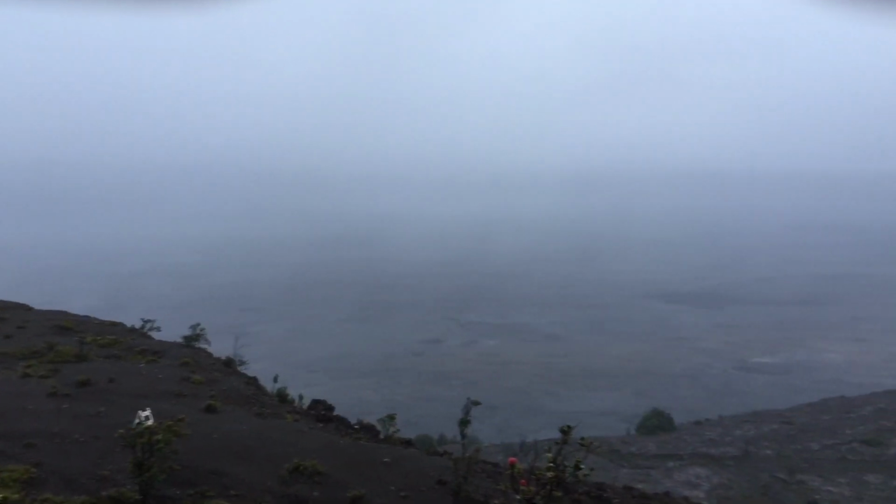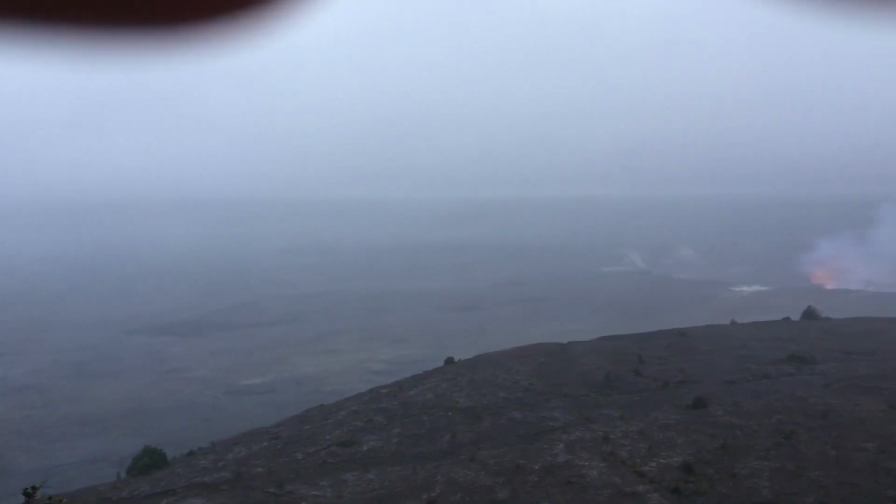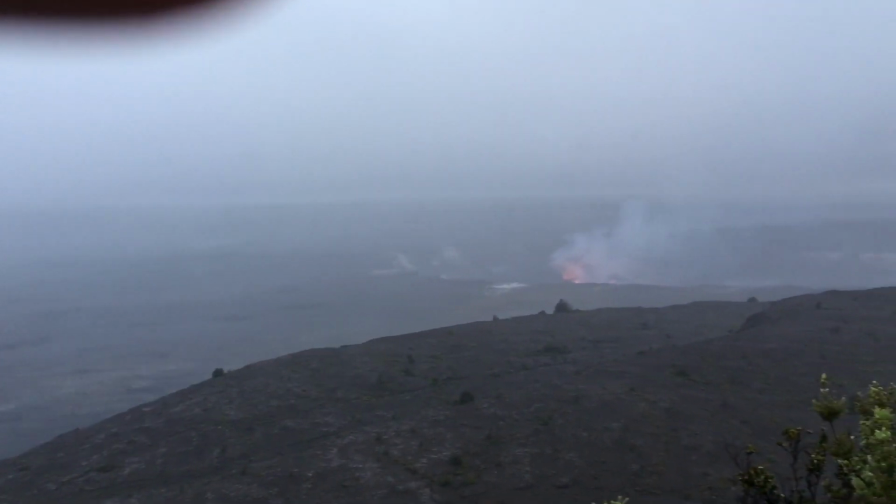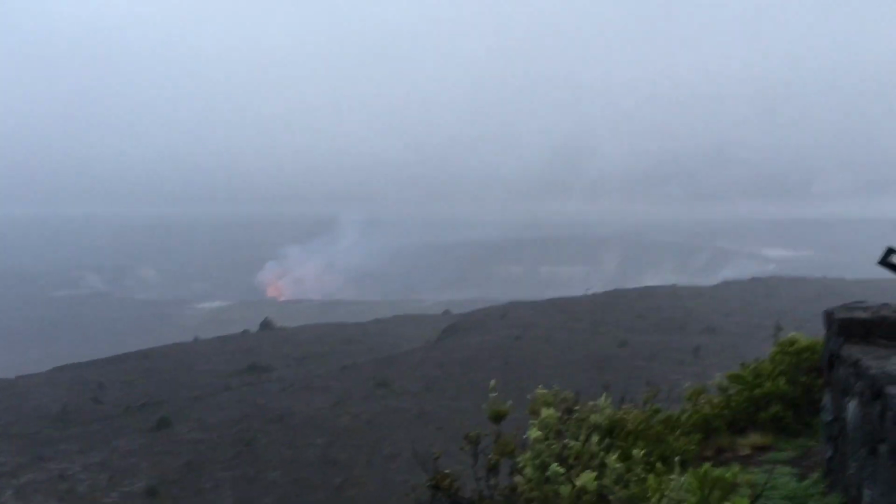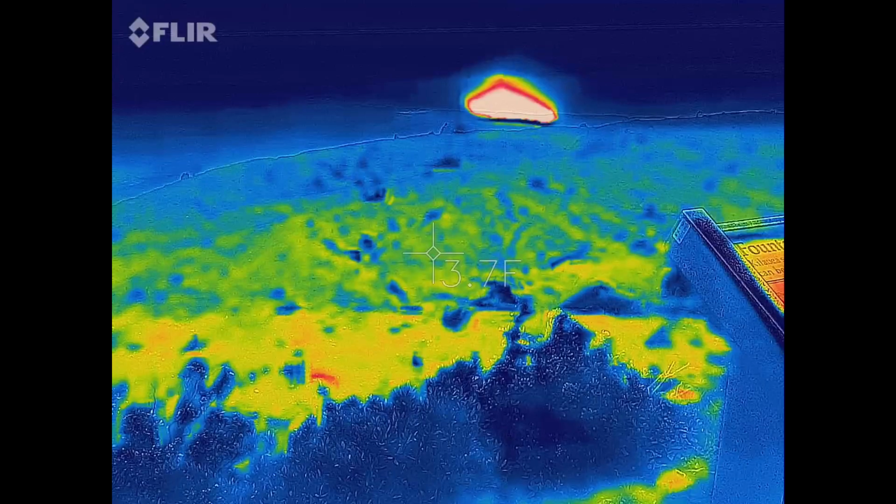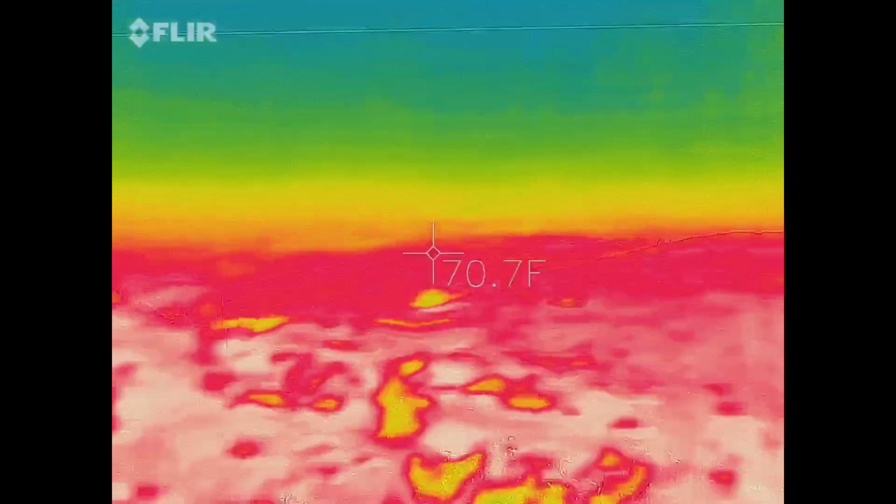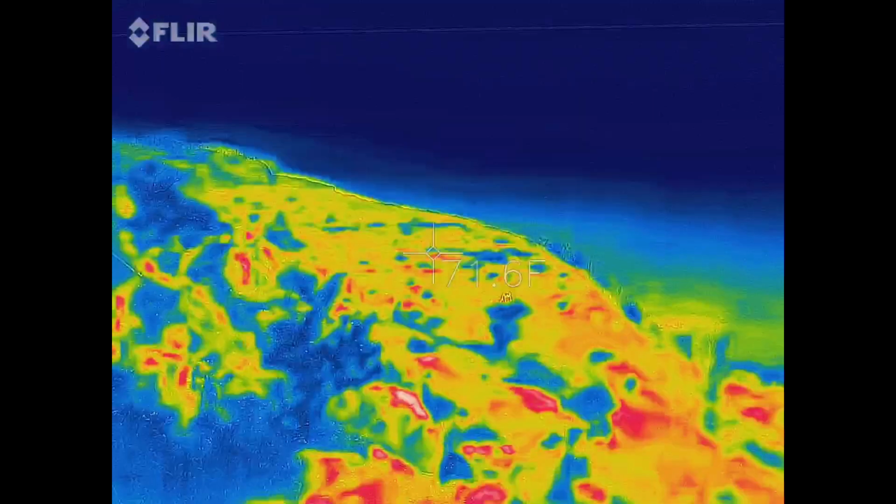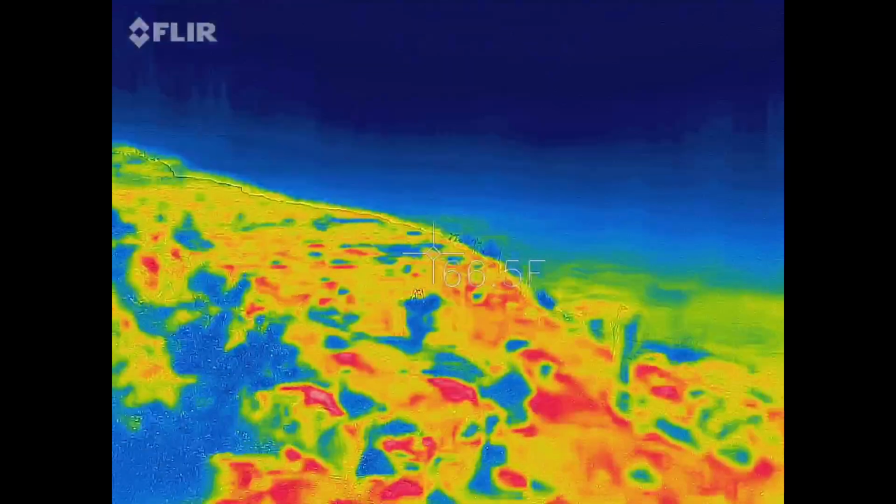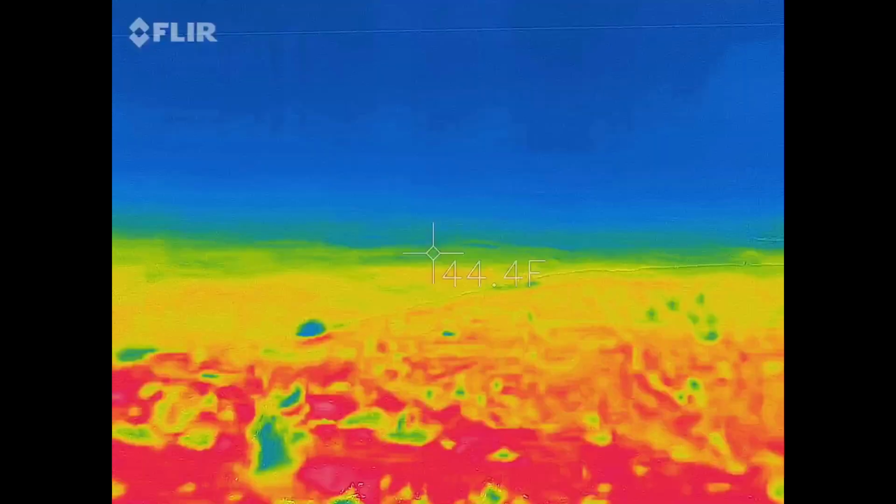This is a visible light video showing the crater where we'll be taking infrared pictures. If you look out there, you can see the magma hotspot. We'll see the images in just a minute. There was so much wind and the fog and drizzle and rain. It was very difficult conditions, so I'm doing a voiceover on some of this video so that you can hear a little bit of what I'm saying.